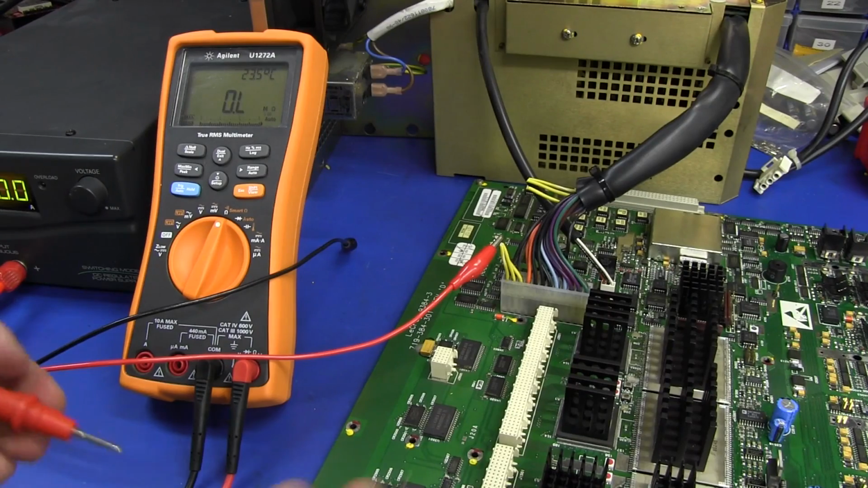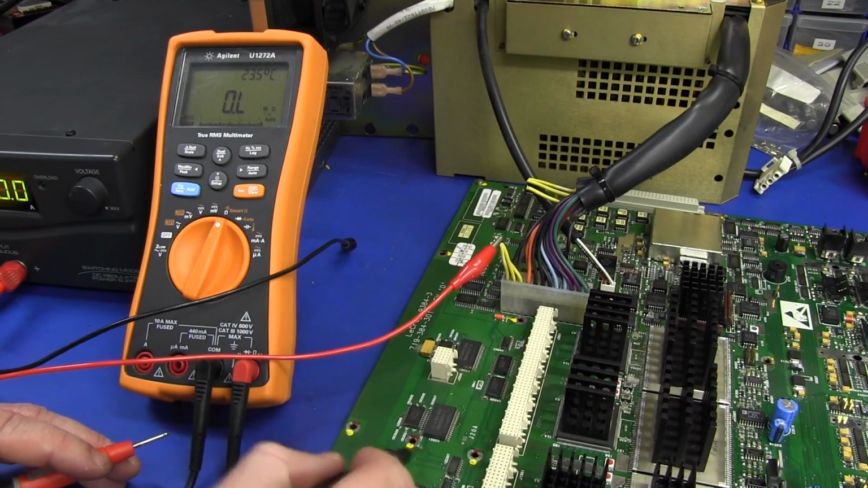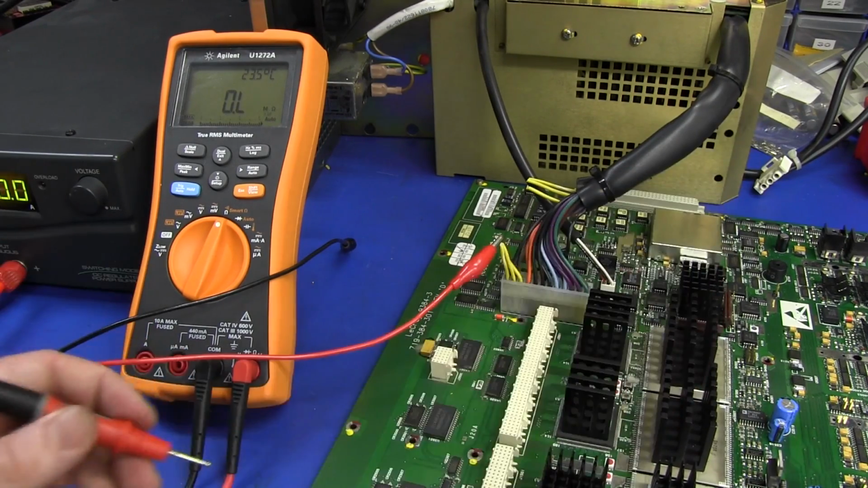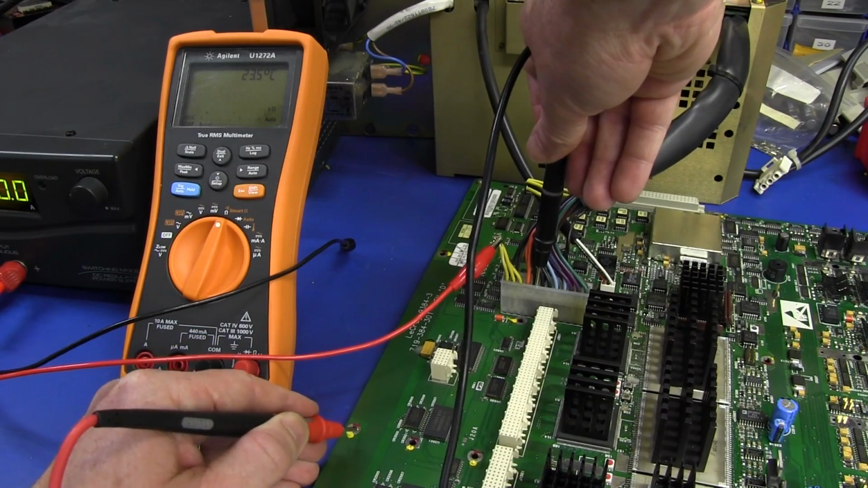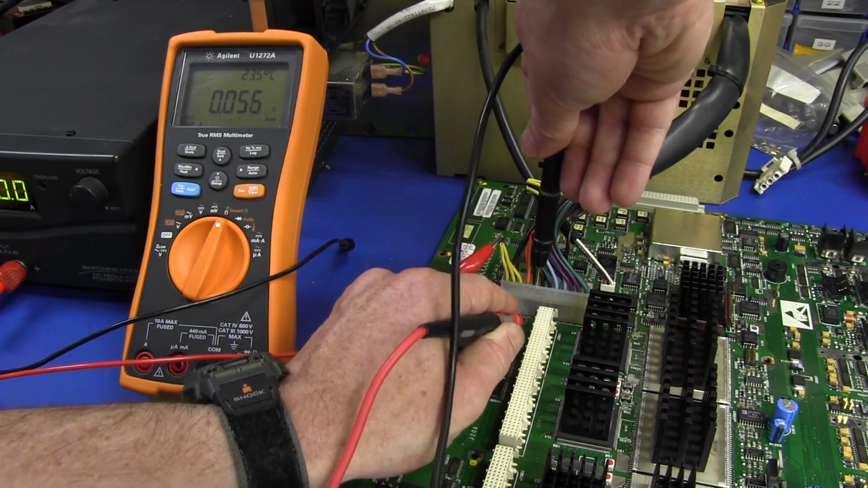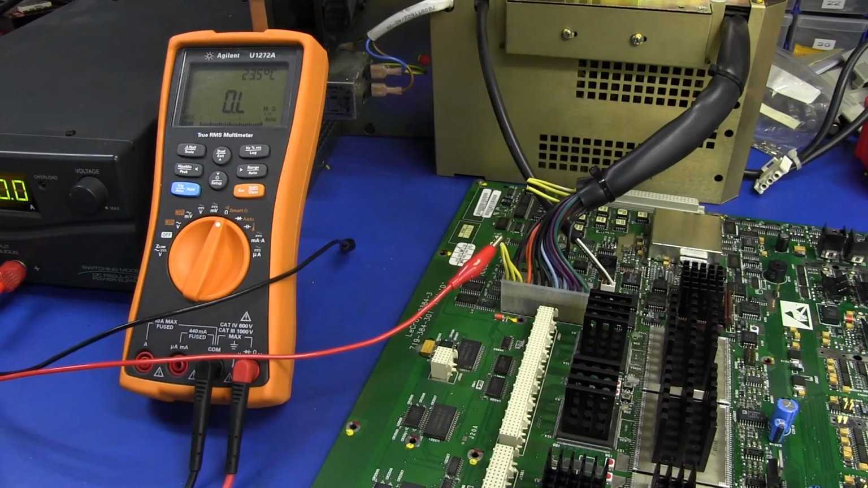Now I just thought I'd check something. These mounting holes that we're curious about, to see if they're actually grounded. So yes, they are actually grounded. There you go. Right, so if there's not adequate plane pullback inside those things, they could certainly compress or short out or something like that with physical damage.